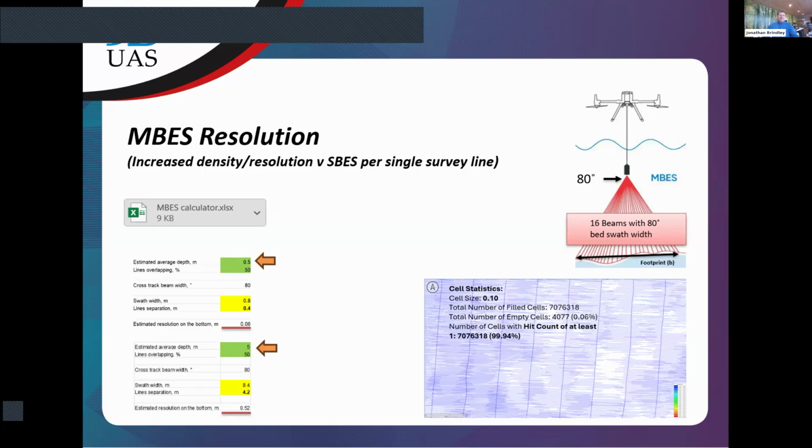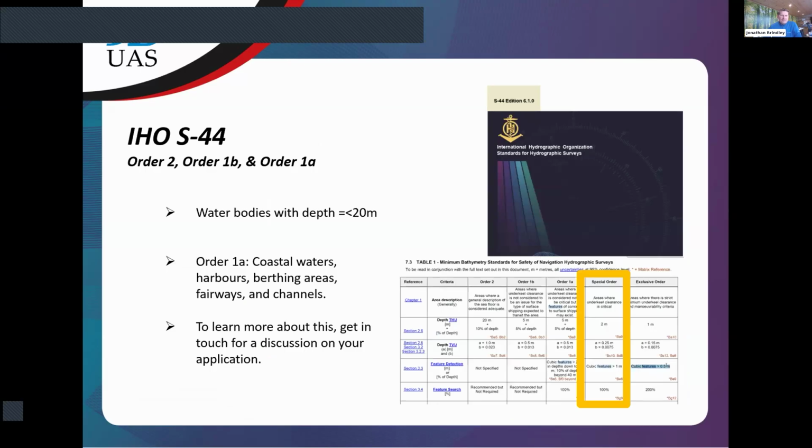Okay. The next slide, actually, Alexei, it's good. Maybe you can also comment on this special order, because I know we've had a discussion in regard to this and the kind of standards that the multi-beam meets.